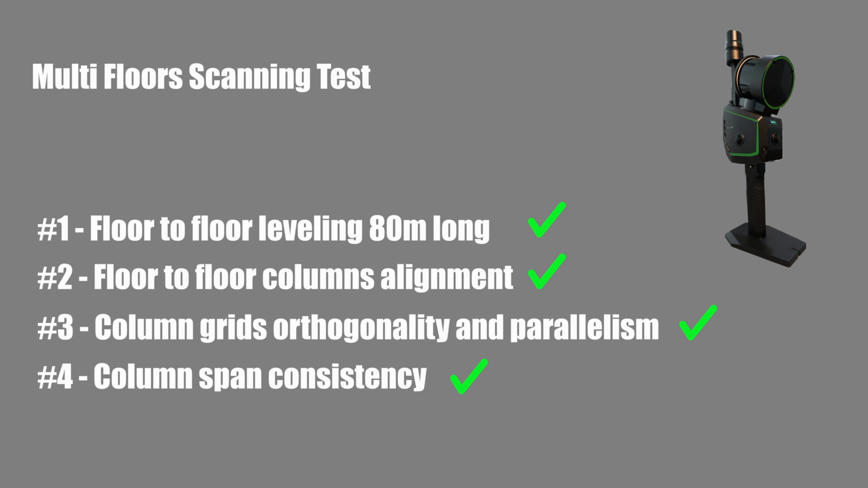All SLAM LiDAR scanners on the market advertise similar claims of precision and accuracy, but each is built differently, both in hardware and software. That's why intensive testing like this is essential to confirm whether a measuring tool is truly suitable for architectural, engineering, and construction applications. In this test, the LiGrip O2 stands out as the top performer.